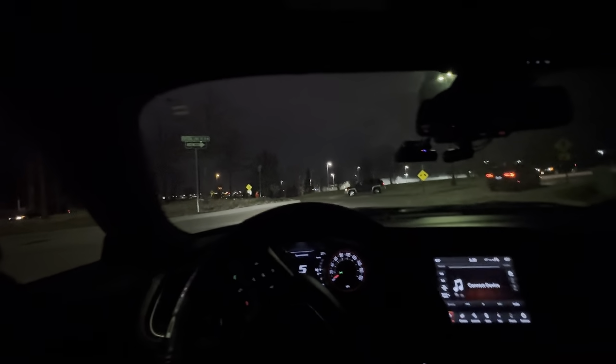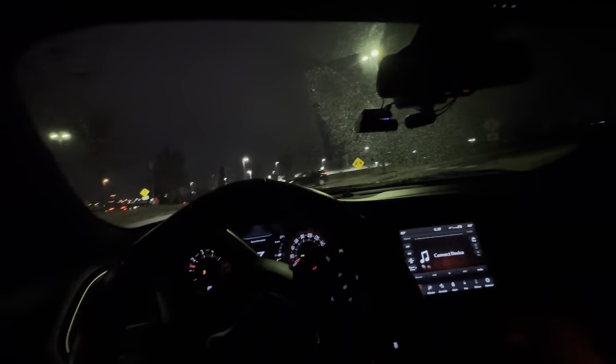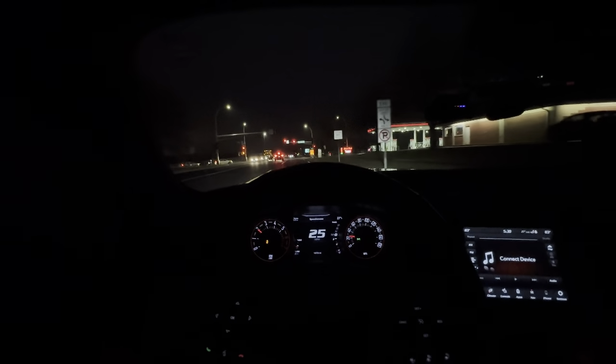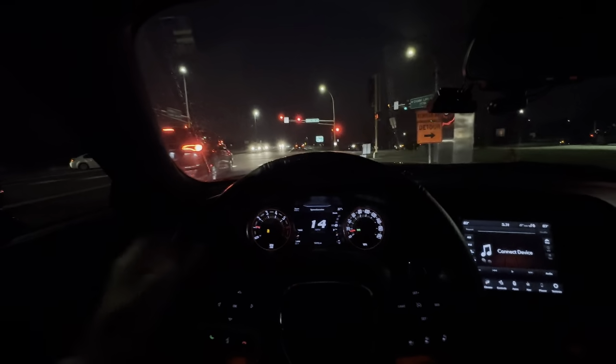You know what? I'm actually gonna get out of manual right now. And when I switch between different modes, I'm gonna pull down the windows really quick. Whenever I'm switching in between modes like track, sport, eco, it doesn't matter what I'm switching to, I'm always gonna give it a couple seconds, at least that's me.